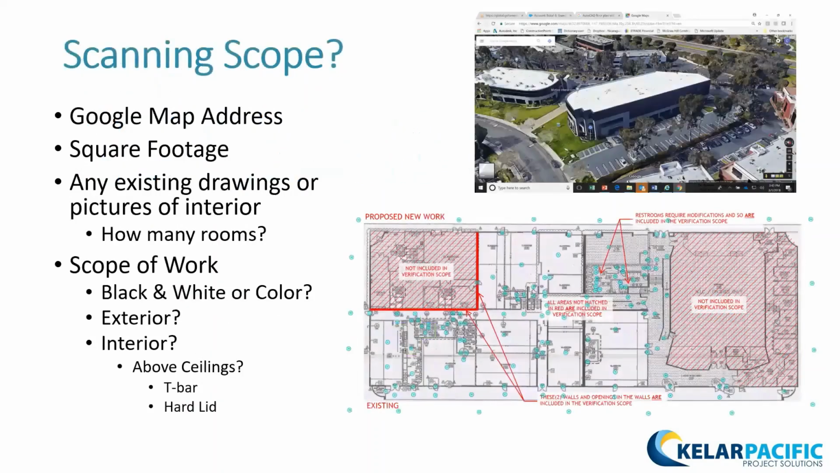So we want to look at your building. If you give us an address, what's the square footage? Smaller is typically easier. We can typically do about 200 black and white scans a day, or 100 color scans. So really, the question is, how many scans does it take to complete your building and what you want? If you've got existing old floor plans, we can figure that out.